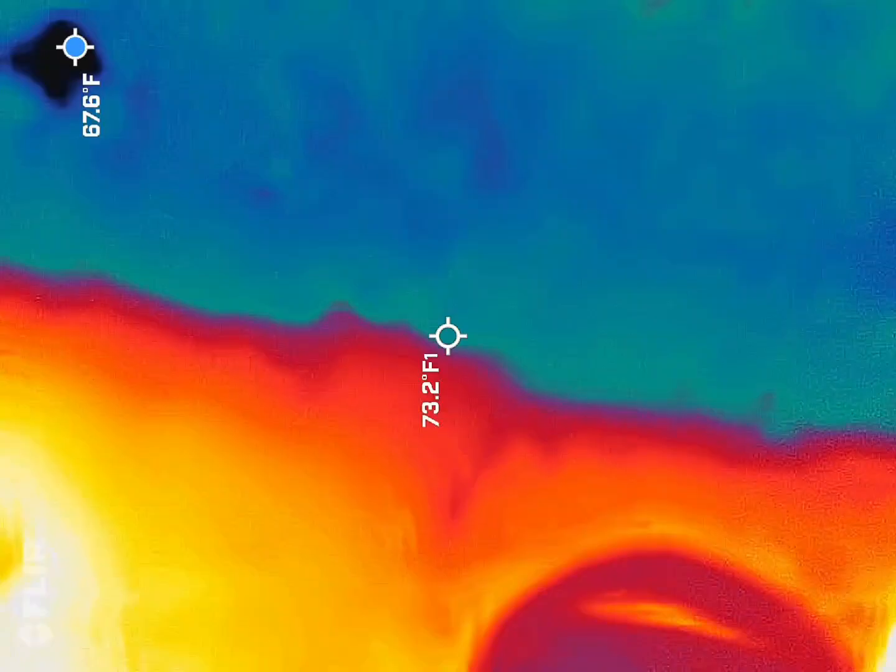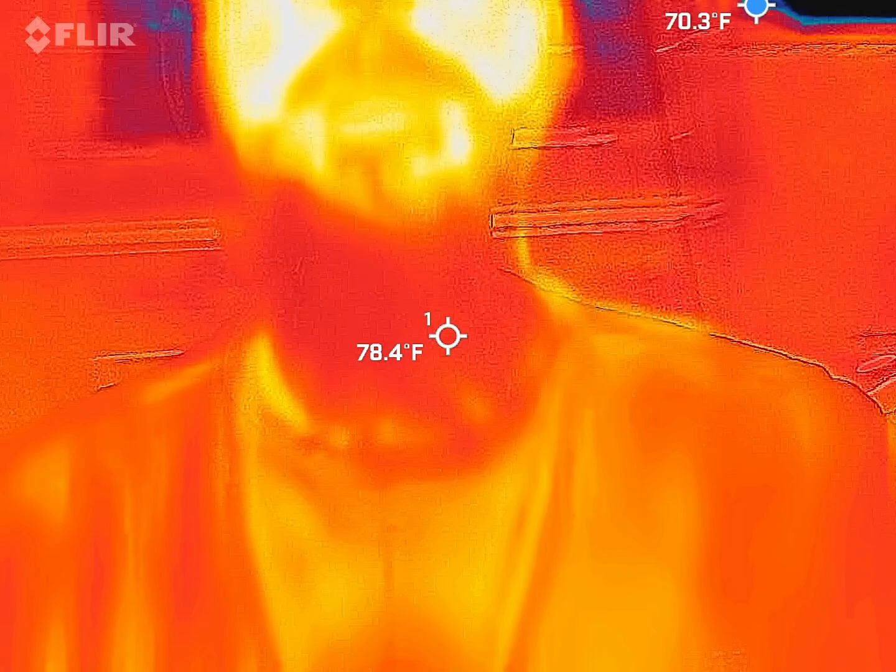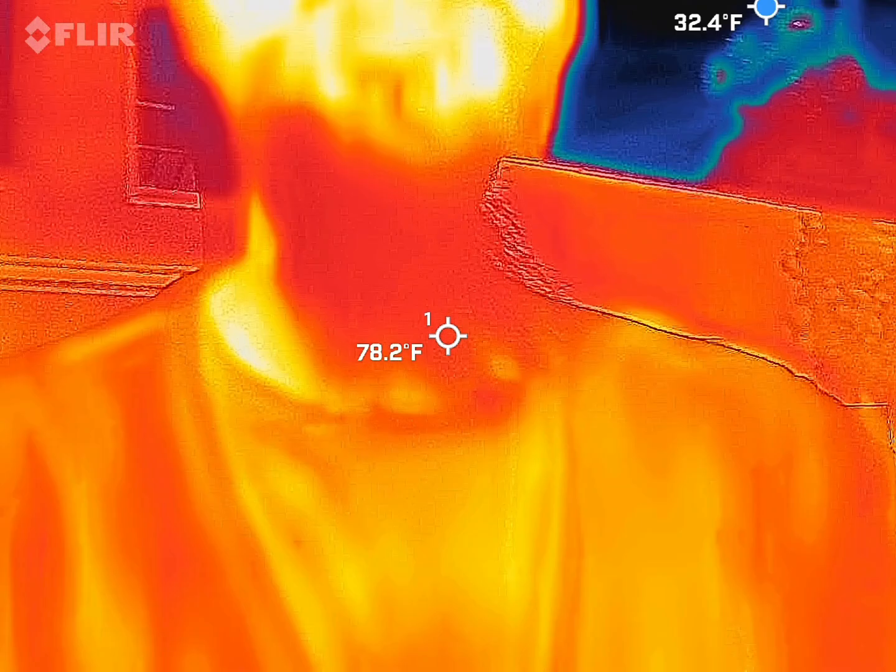All right, back to the thermal. You should be able to see me in there, the red, orange, and yellow guy. Yep. So my beard should be much colder than my face. Some people like to call me Nearly Headless Nick. Does anybody get that reference? Yeah, you guys got that?